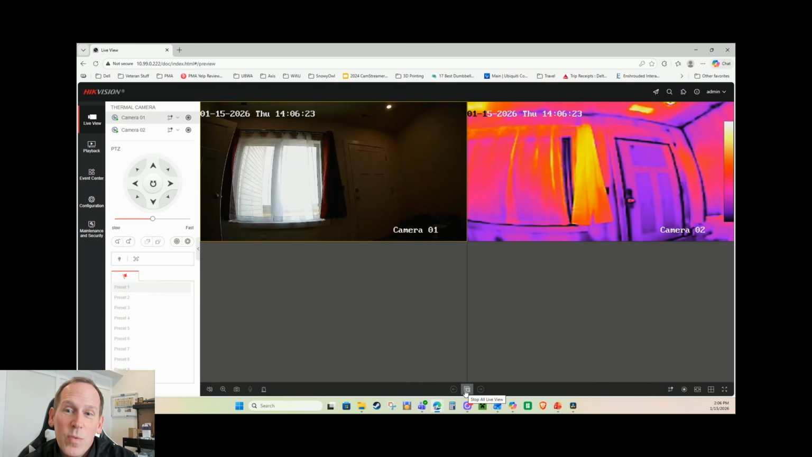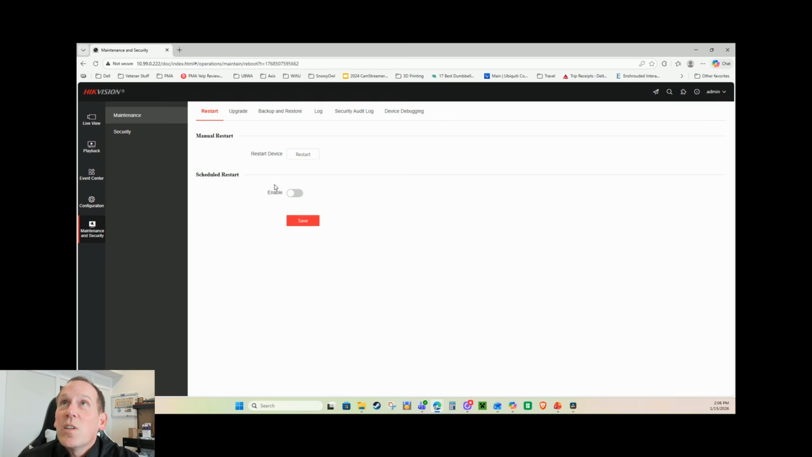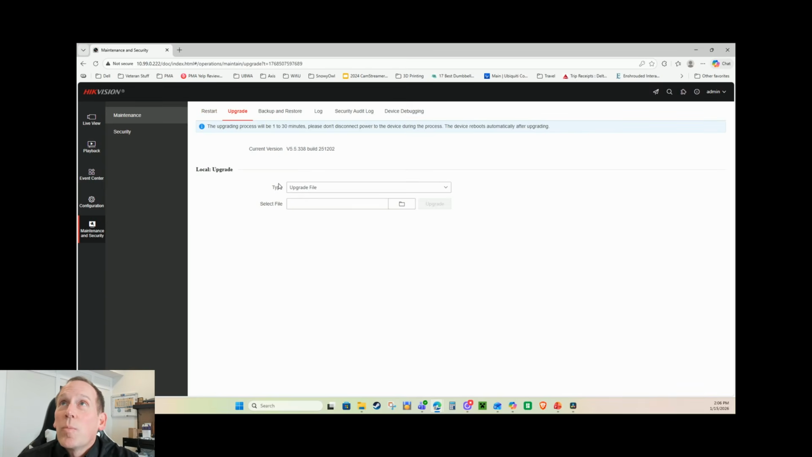Unlike in UniFi Protect, you have to go to Hikvision's website, find the firmware file for the camera, which is not too hard to do, download it, and then go into the maintenance and security setting, click on upgrade, and select the file and upgrade it that way. It's kind of a pain. It's not very easy to do. Luckily, it's probably something you don't have to do more than once or twice.